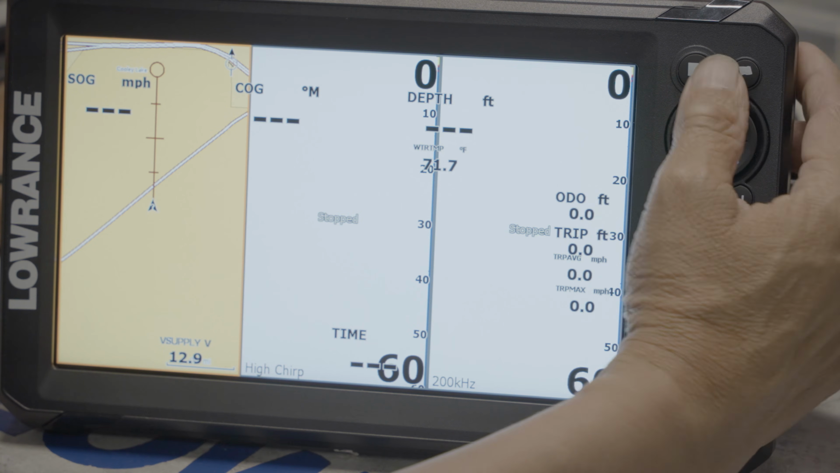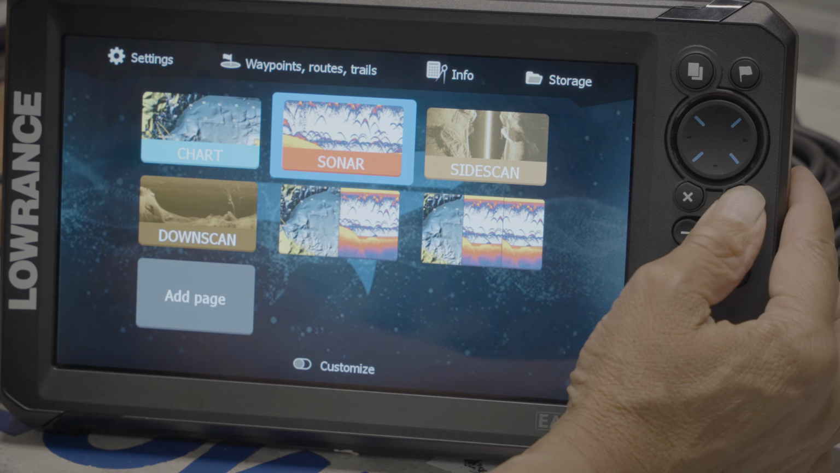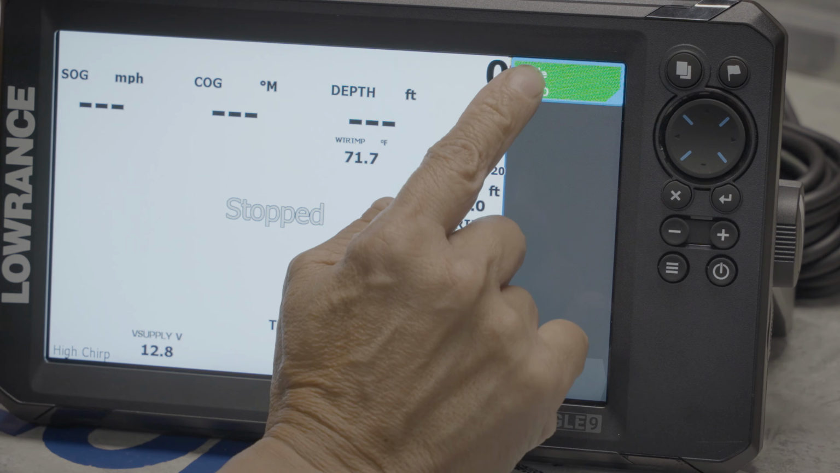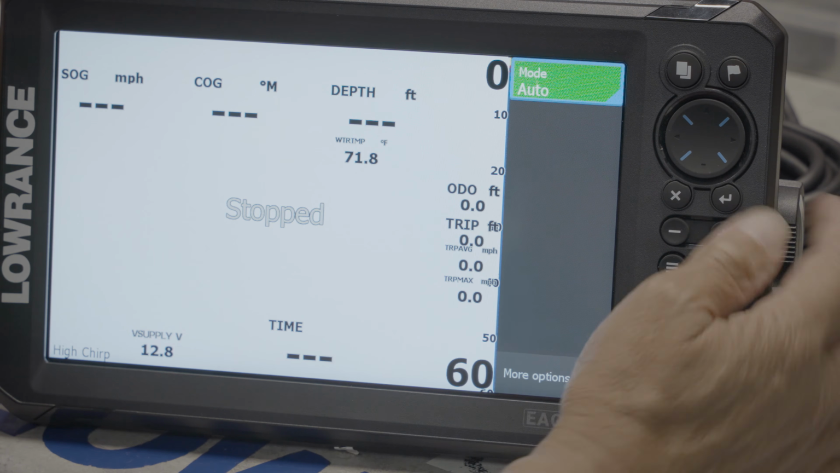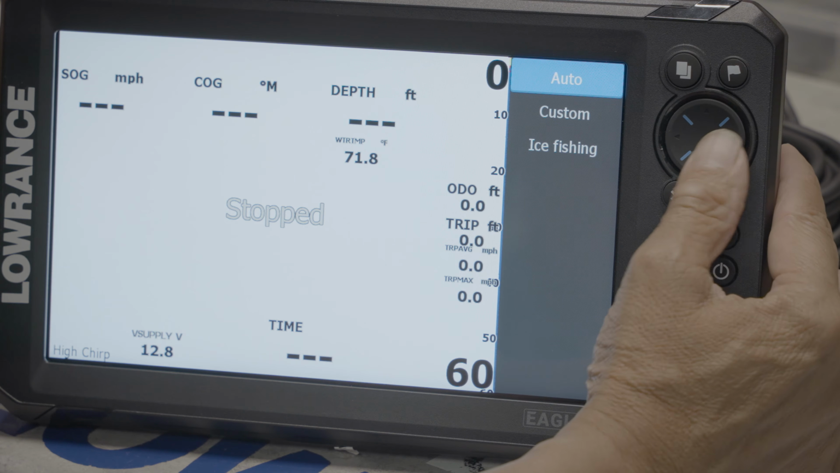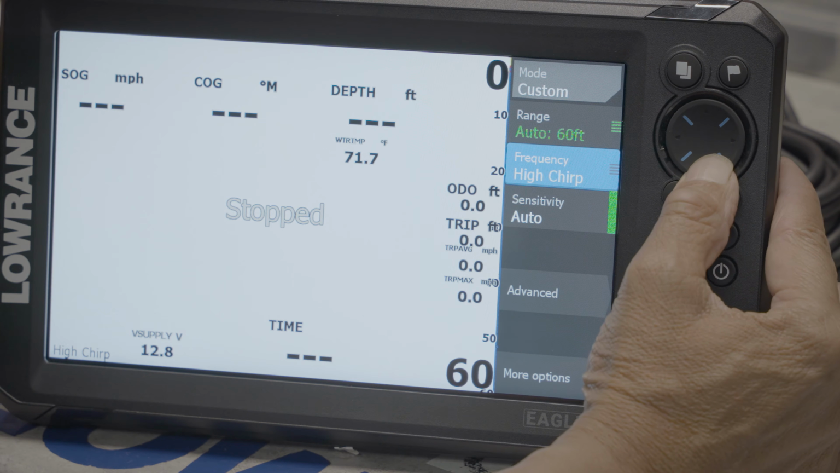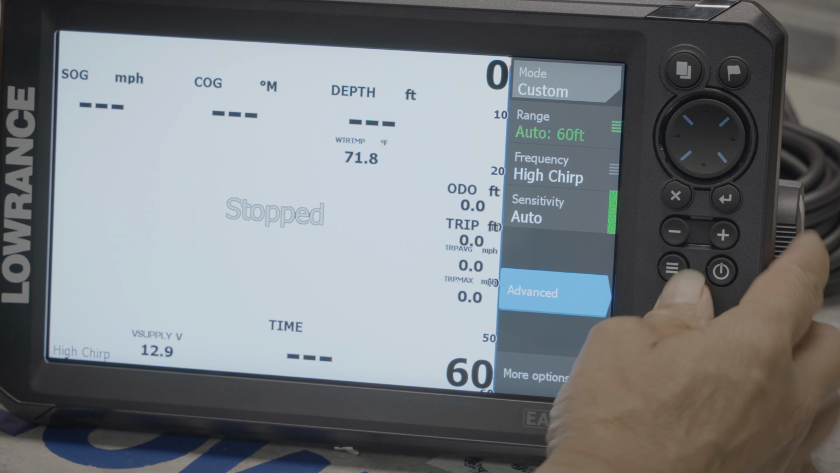So let's go set up the sonars. Hit the page button. Go across to sonar. Press the enter button. Press the menu button. We're on auto. We need the custom. So we press enter. We go to custom. Press enter. Go down. Go to advanced, because watching this video makes you advanced. So we press enter.